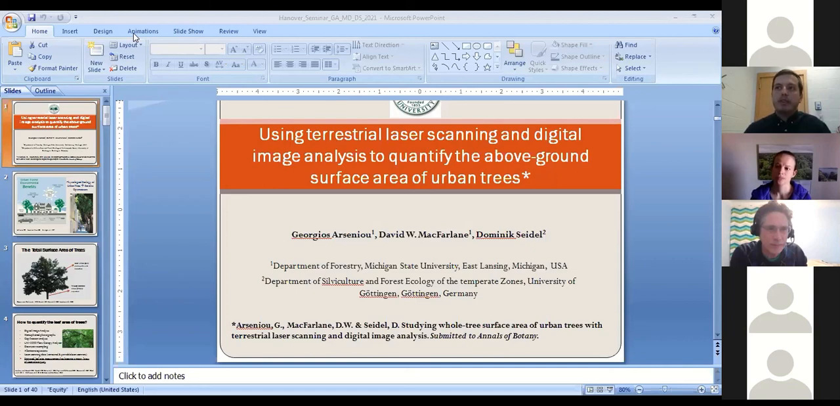We know that urban trees, although they do not compete for light with their neighboring trees because of less competition, have to face very strong wind loads, because the wind loads are amplified within an urban environment, especially for those trees that grow next to buildings, like at the edge of the buildings, where we expect the wind loads to be enhanced.